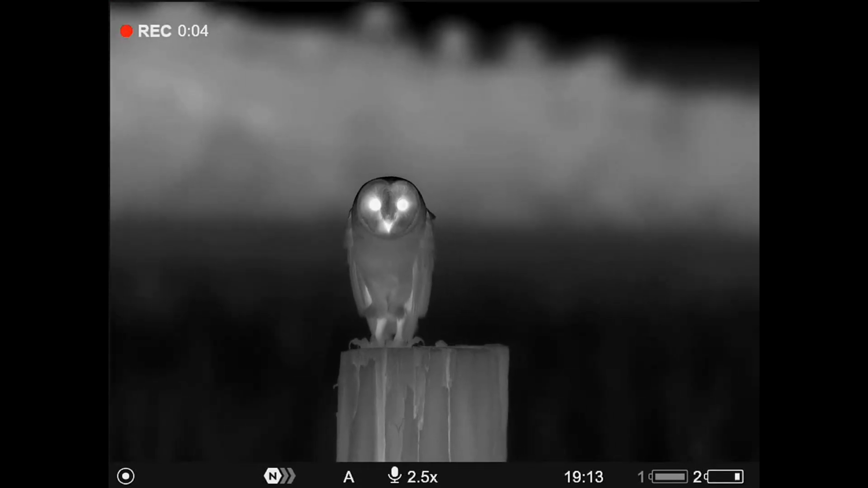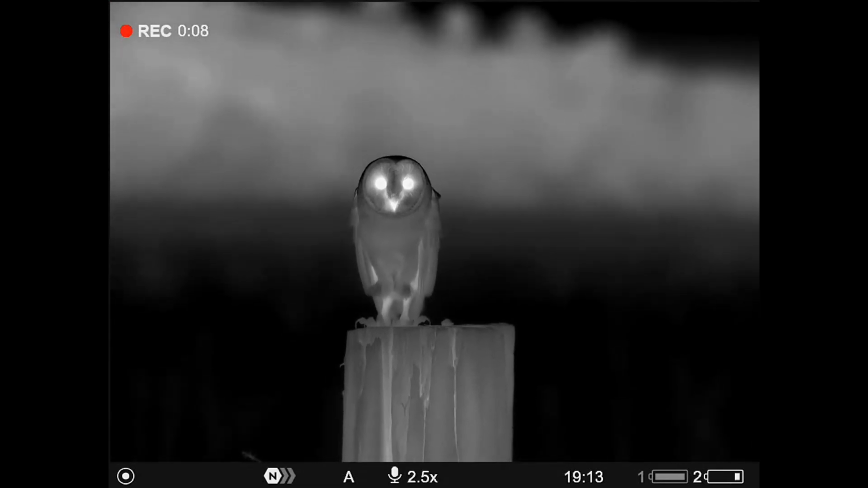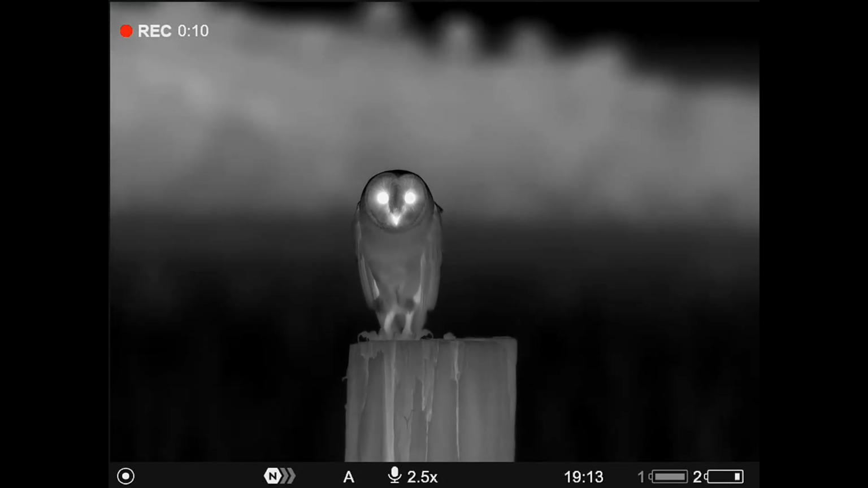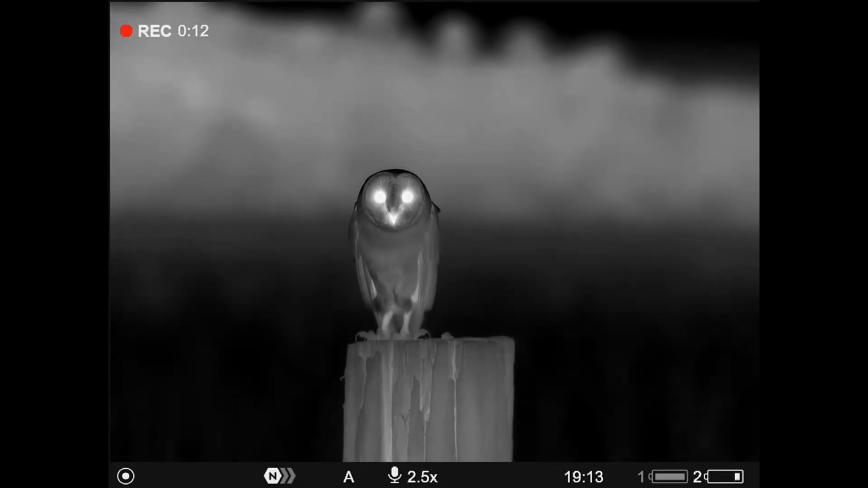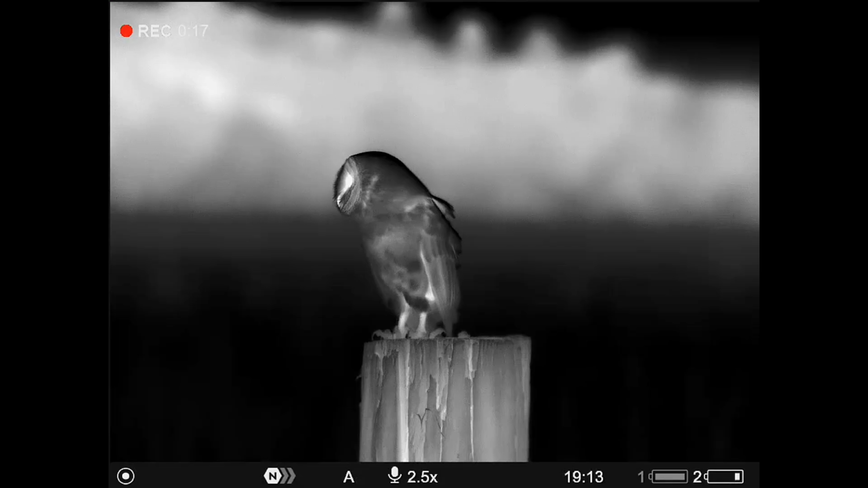We definitely get some cool interactions out here after dark with the thermal gear. Look at the pointy talons on this owl. Very cool indeed. He's not quite sure what I am though. Oi!